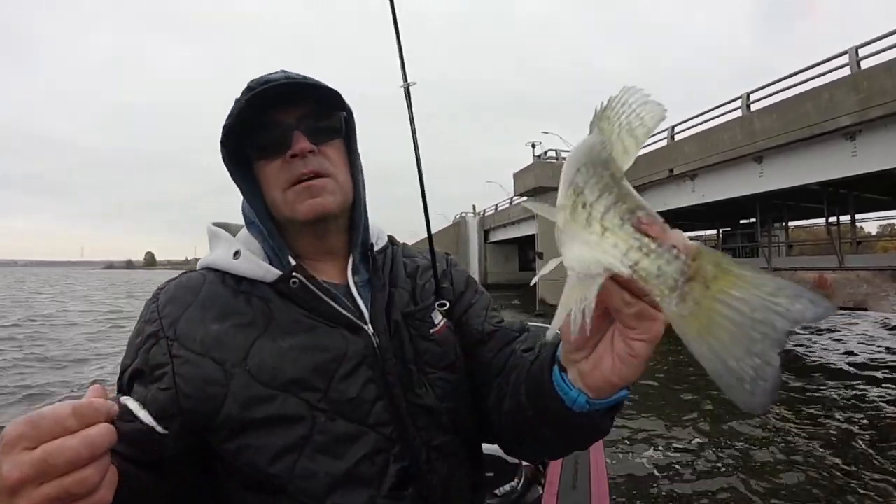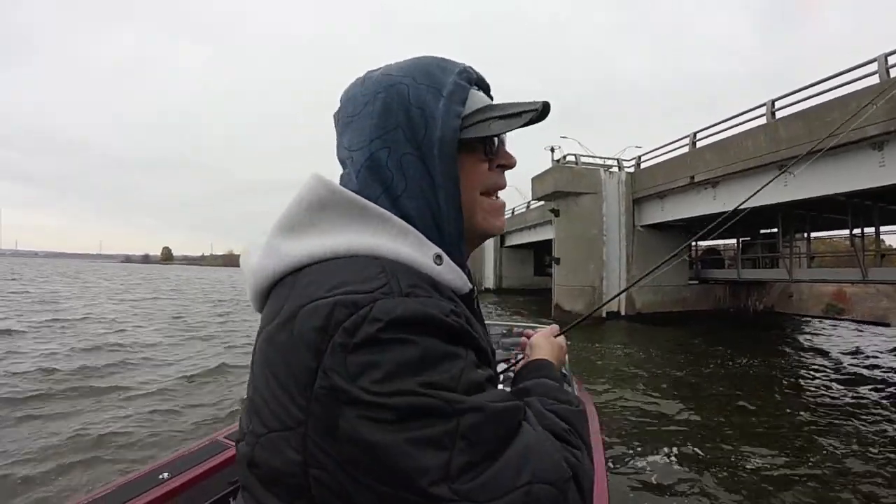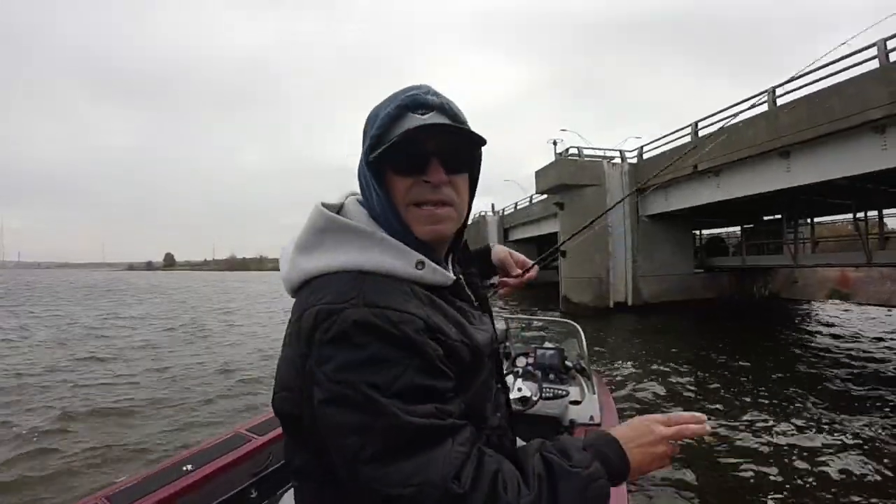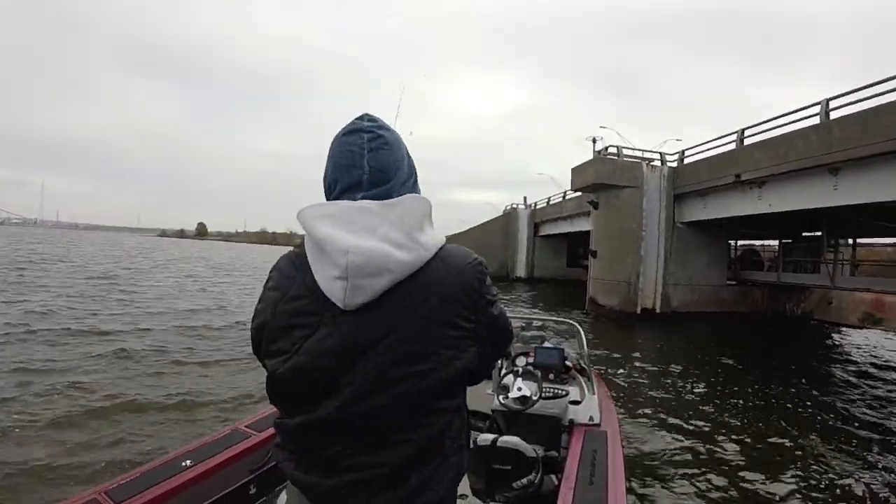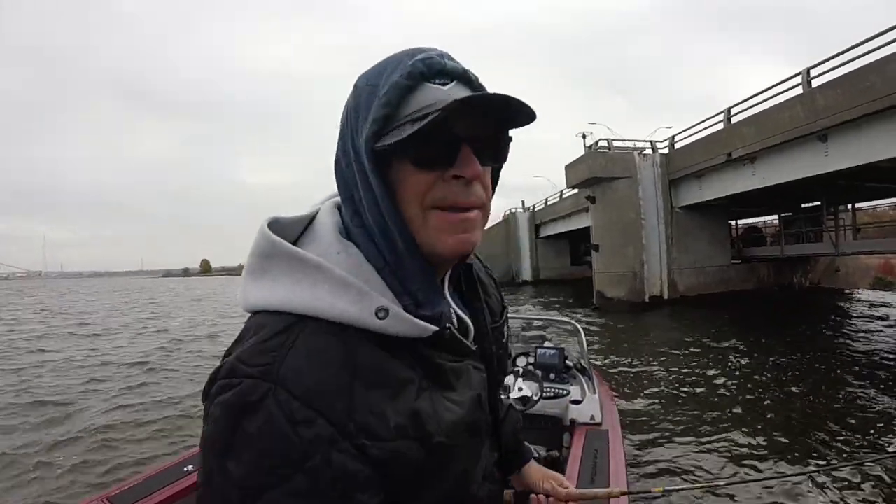Look at that. Got a little chunk out of it. Took a bite out of him. It's 10:03 right now, and I kind of predict that we will have our limit by 11, if these fish continue to bite how they're biting.